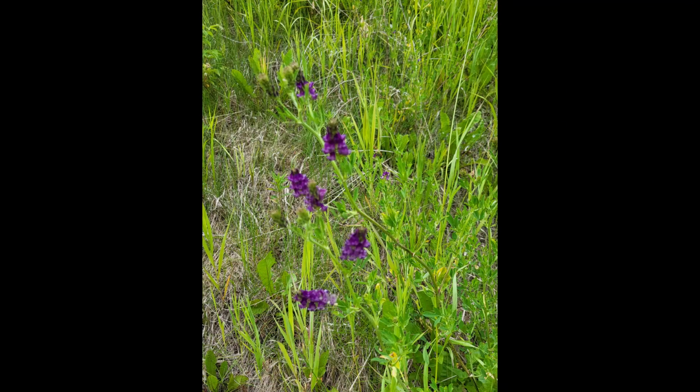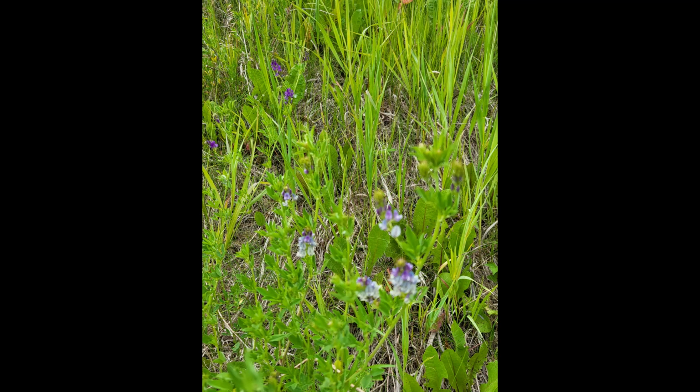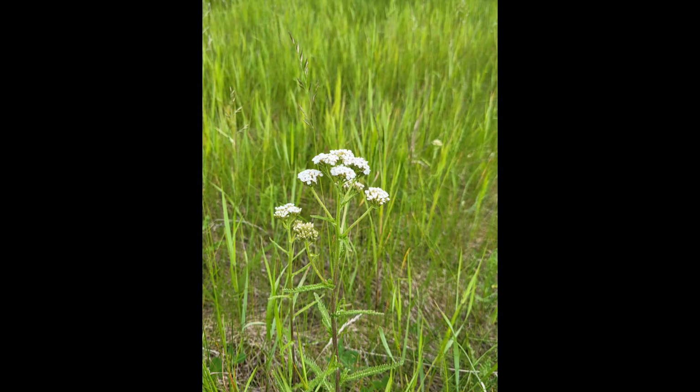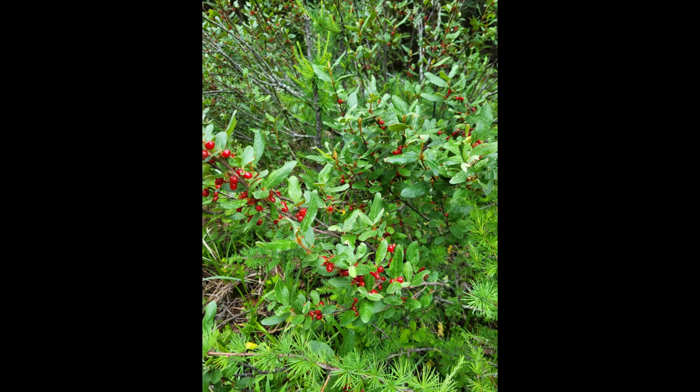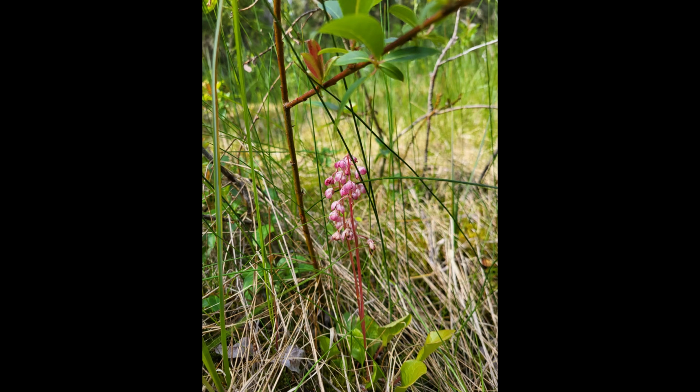Alright, let's start our video off, and we're going to begin with some beautiful wildflowers. You got to appreciate nature and the beauty of nature. This little white flower here, almost like a baby's breath. They're a tiny little flower. It's a low bush type of red berry. I'm no expert on these. I don't really know the names of them. I only know they're pretty.